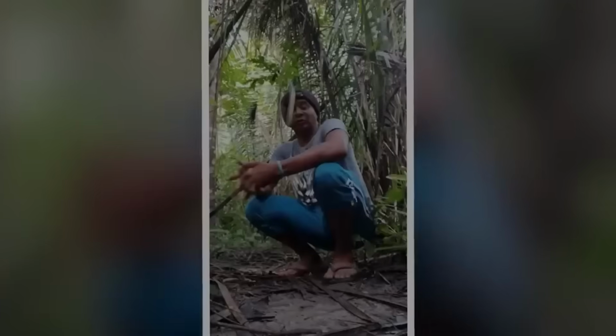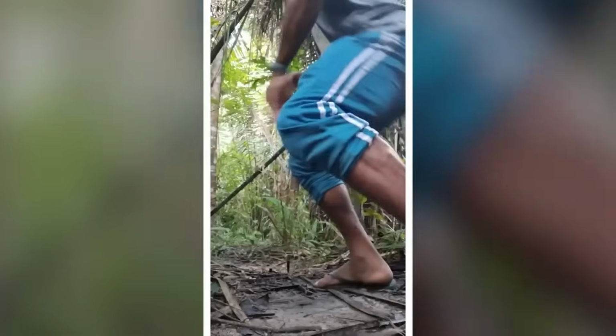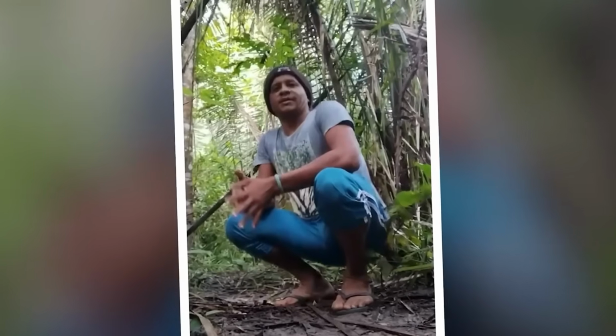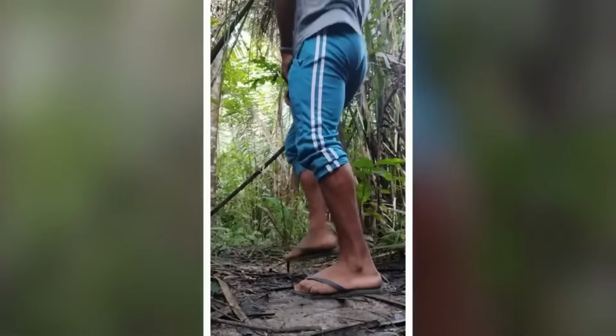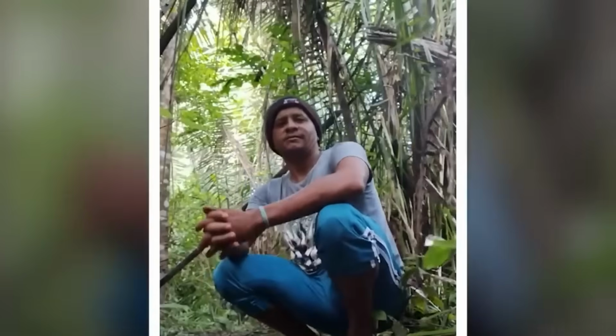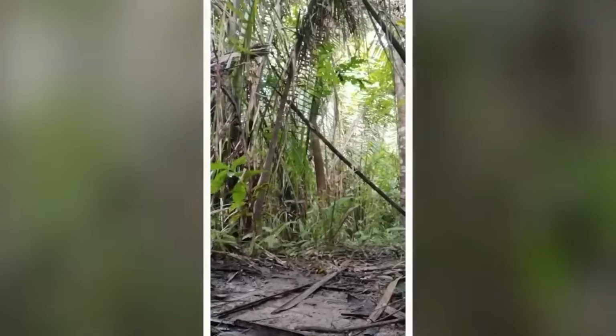A snake. Alright, so in this video, we've got this guy who decides to take a picture in the woods. He sets up the camera and steps back to get the perfect shot. Little did he know, while he's crouching down for the pic, a sneaky snake drops down from above and scares the living daylights out of him.